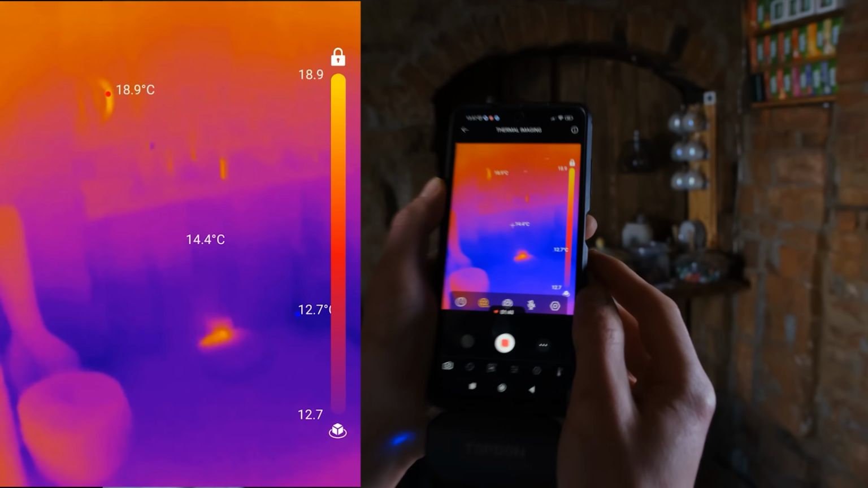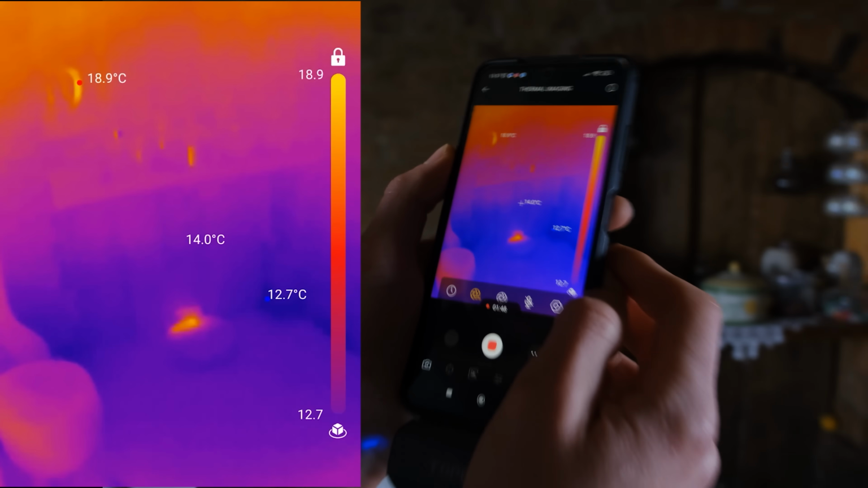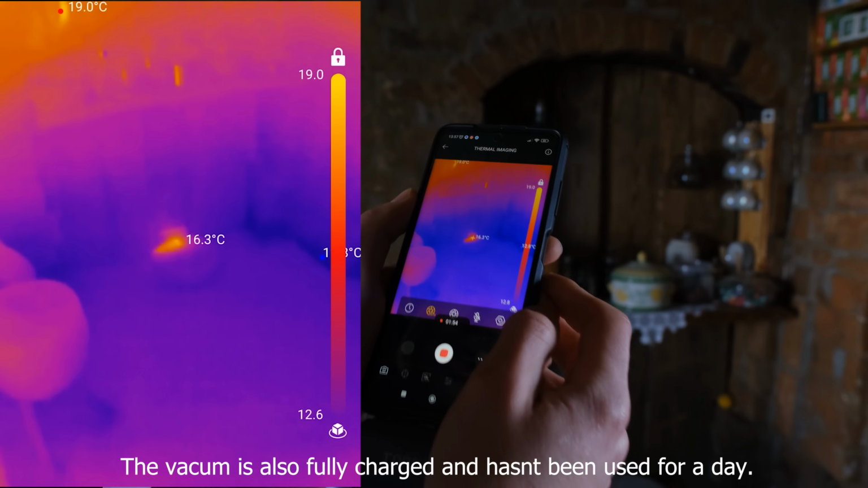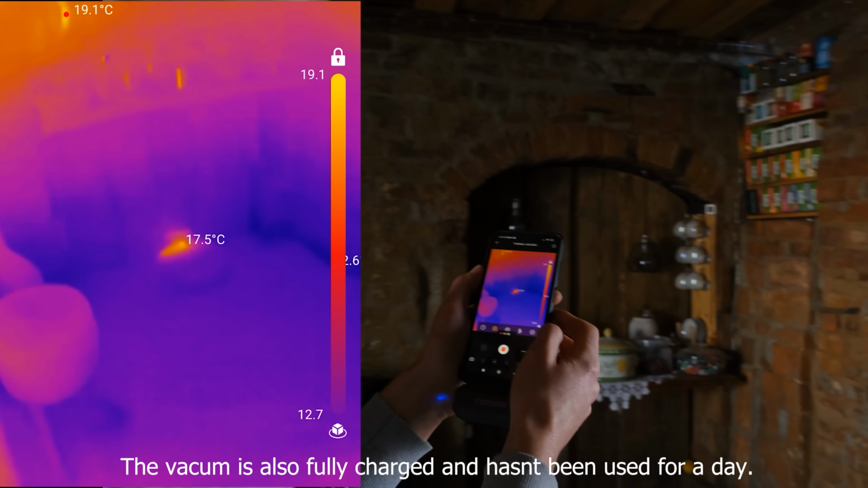And you can also tell what devices are using electricity when they are just sleeping. That's our cleaning lady's vacuum cleaner, it is at 17 degrees without doing anything. That means that it is using electricity without doing anything. I don't know what amount, but that's pretty warm.